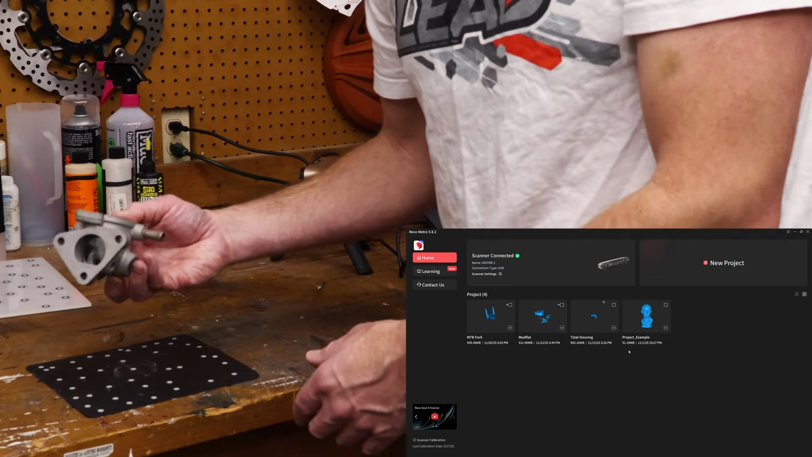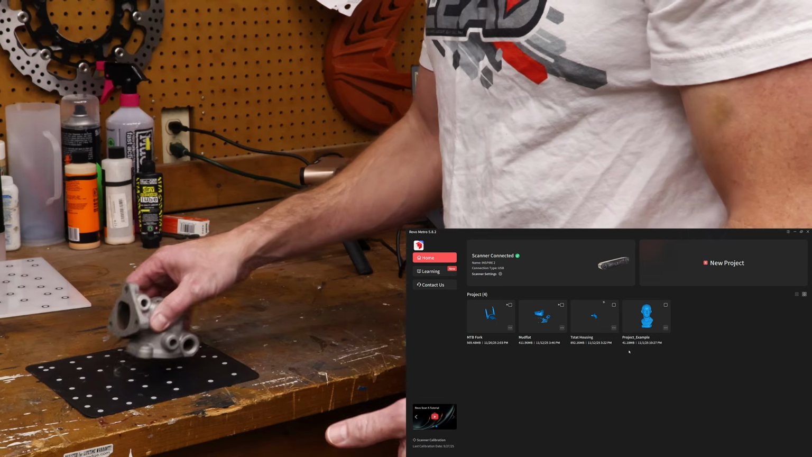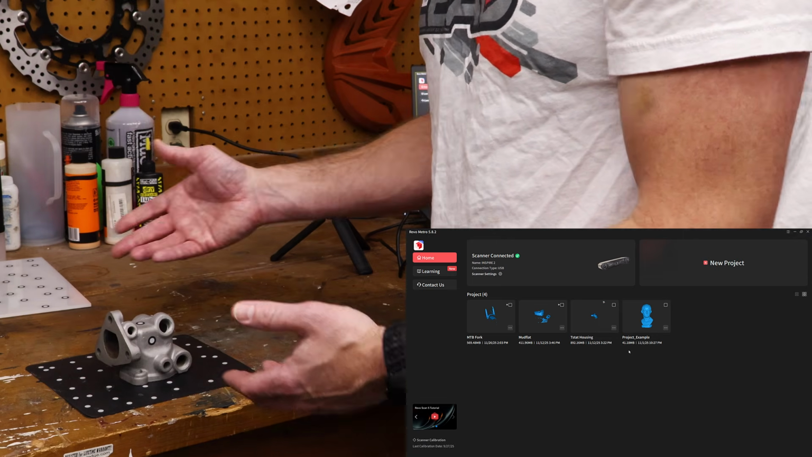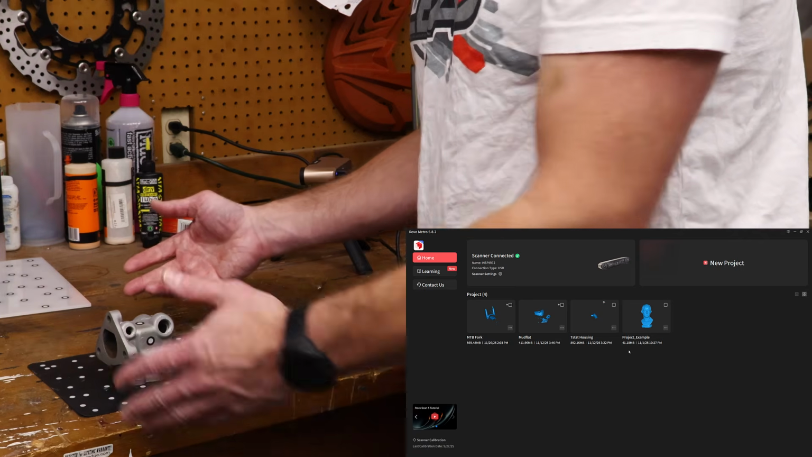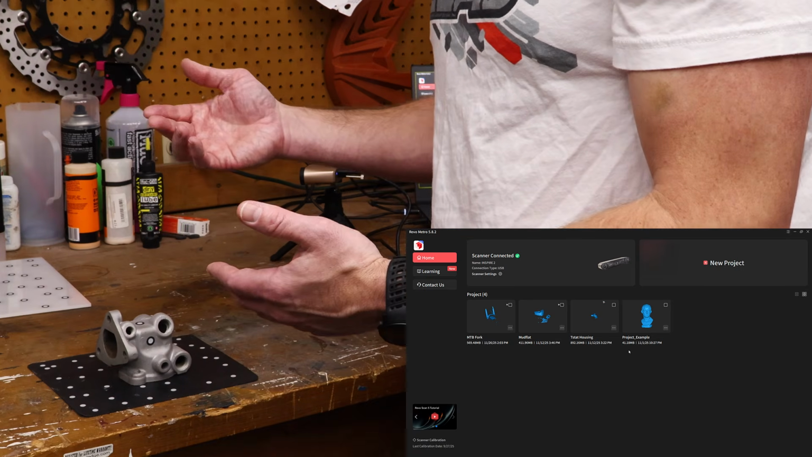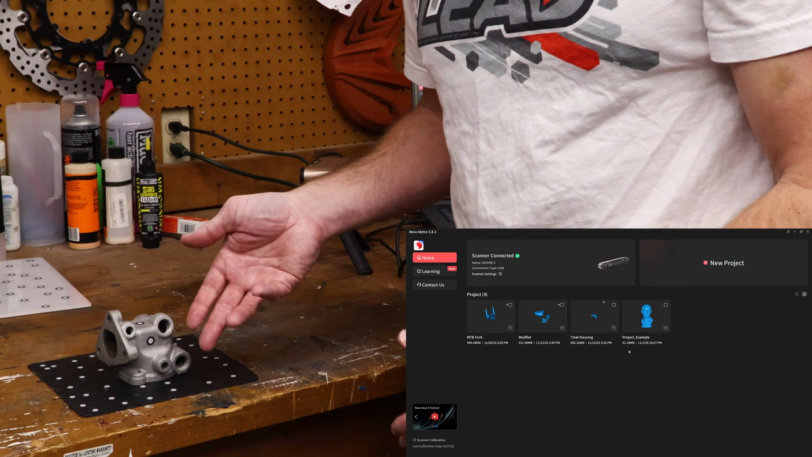I haven't scanned this part before with the Inspire 2, so we're gonna, once again, do it live in real time. And the same thing with the handguard. We went through it live in real time, so that way I'm not faking it or trying to give you an ideal example. This might not work very well.